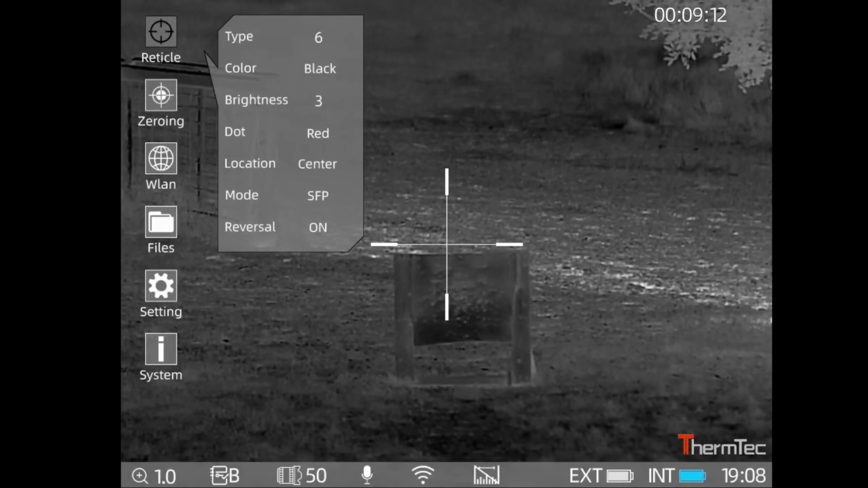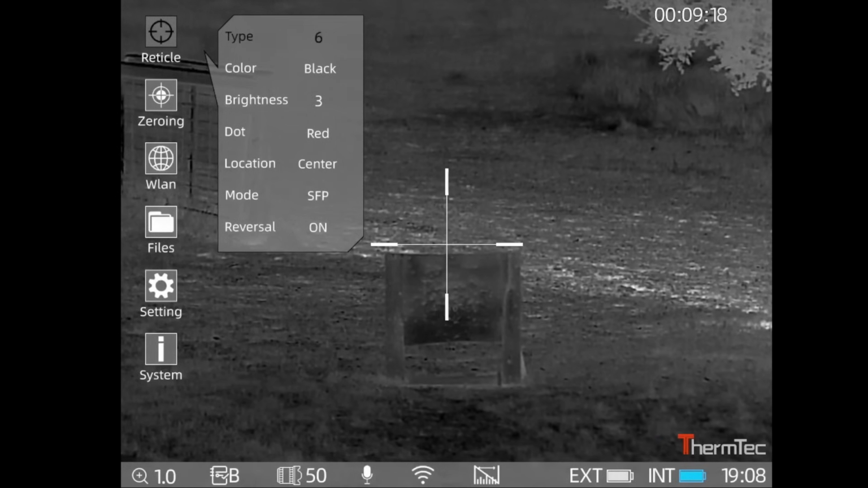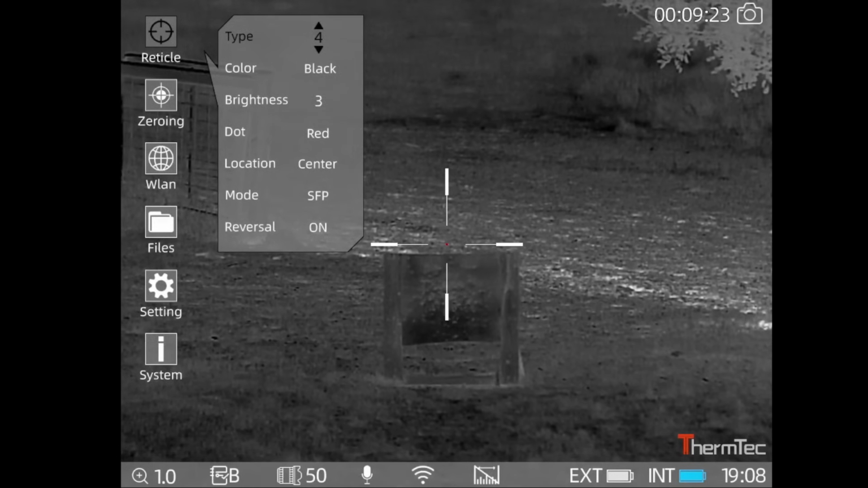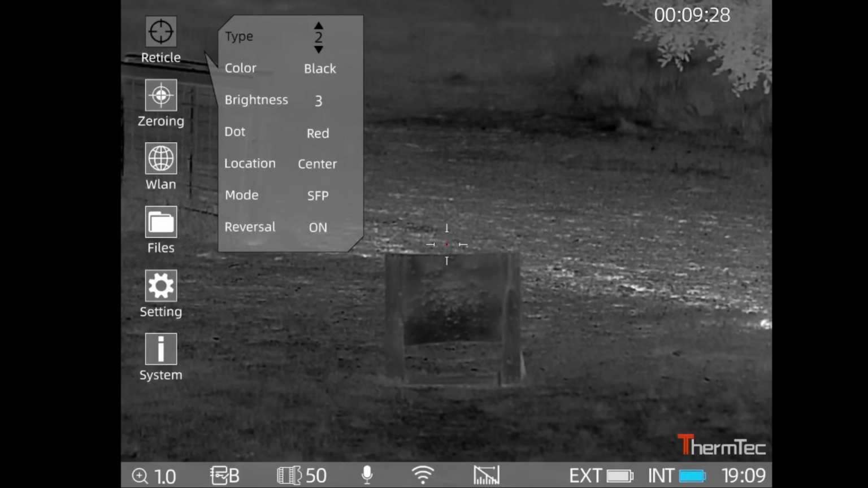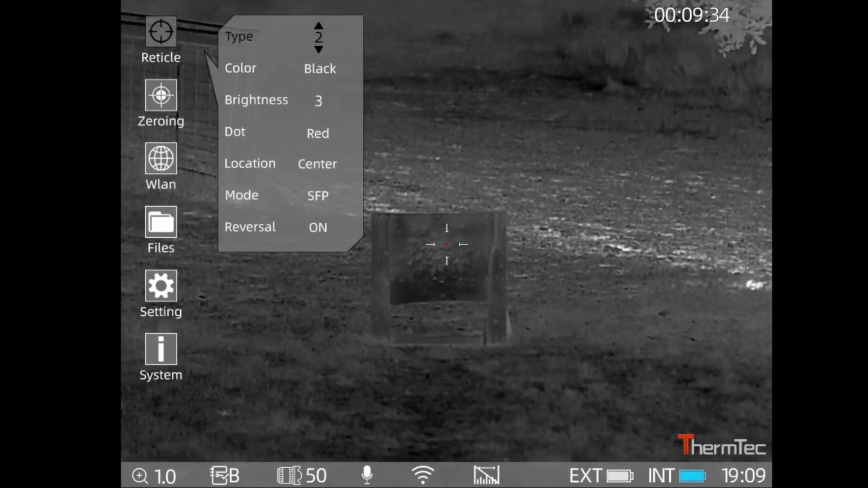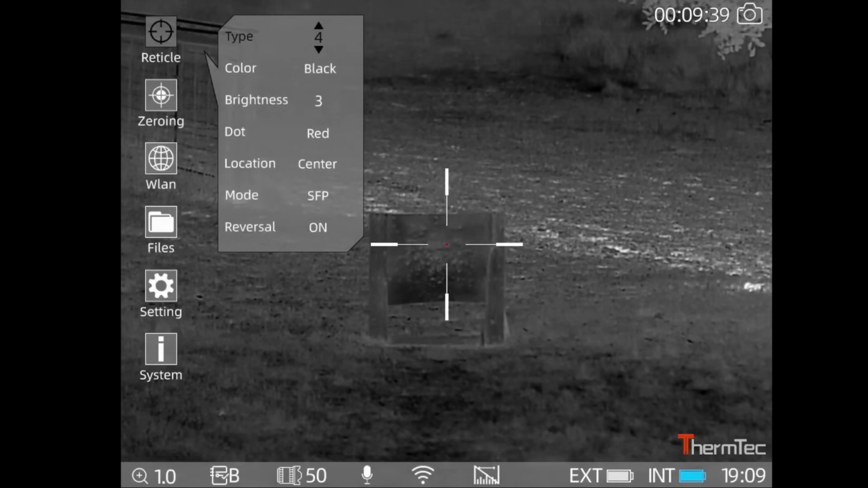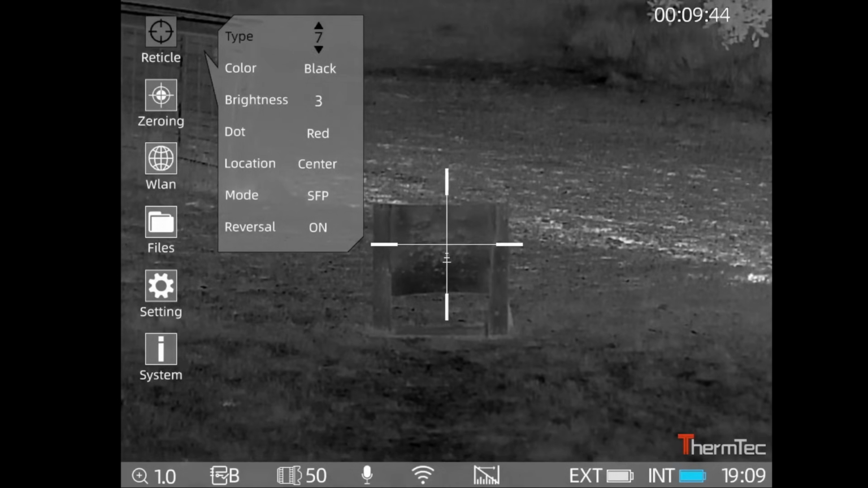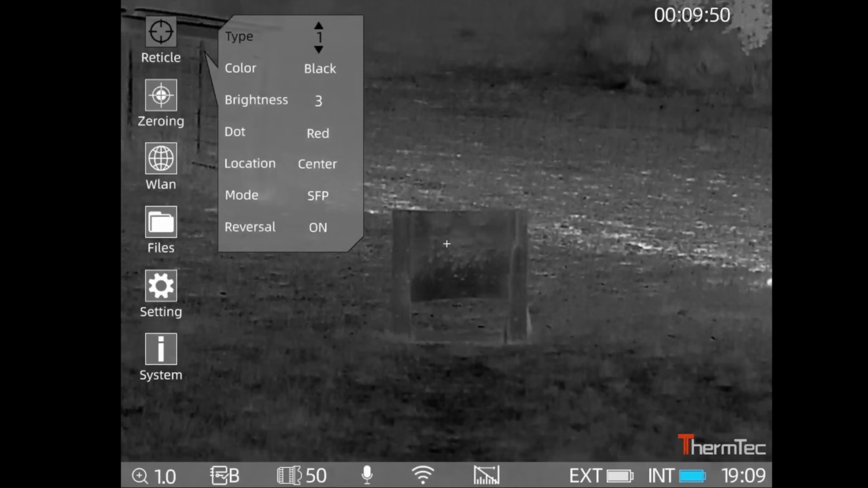That one there, so you can change your reticle type. There's about 7 different reticles you can choose from. I'll just quickly show you them. That one there now, so there must be 8. So there you got your just a white cross, a cross with a dot in the middle with it. They don't meet. That one there, I quite like that one with the red dot in the middle. And that one's pretty good too. And that one, yeah, so you got 8 different reticles you can choose.